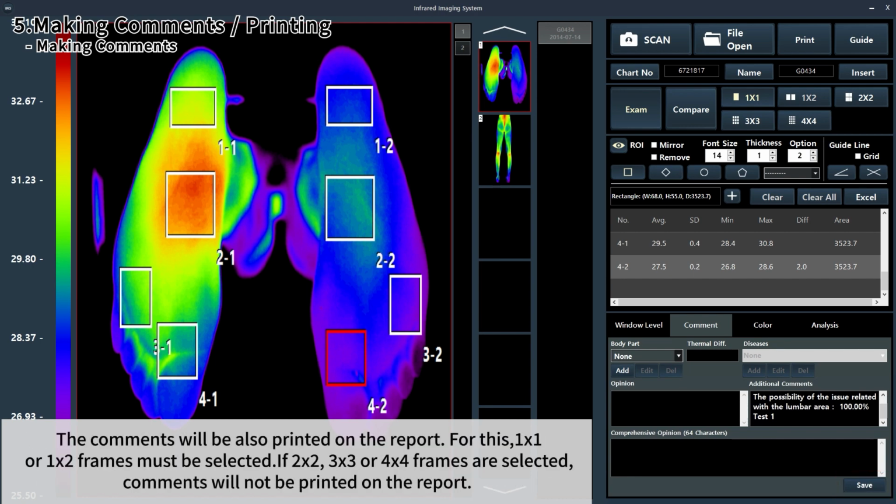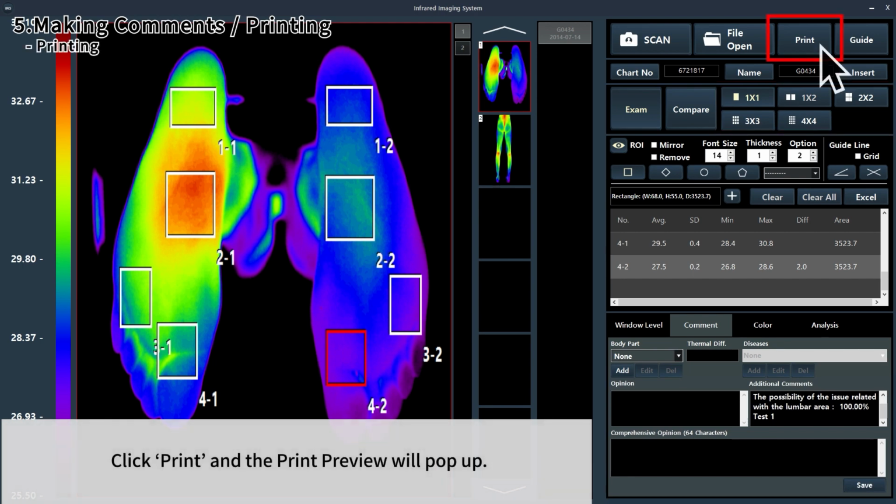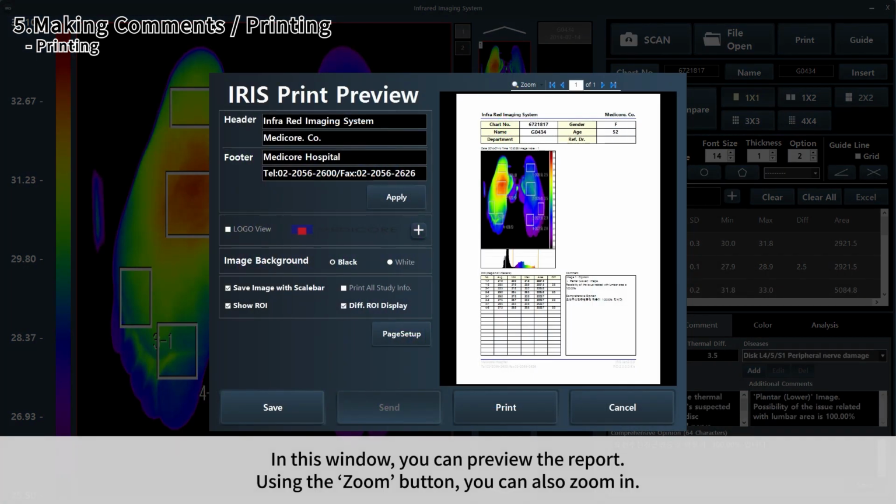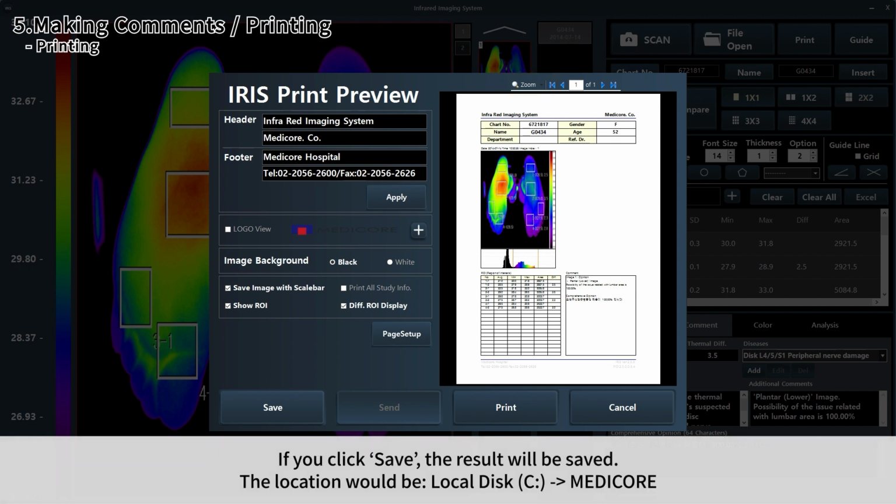The commands will be also printed on the report. For this, 1x1 or 1x2 frames must be selected. If 2x2, 3x3 or 4x4 frames are selected, commands will not be printed on the report. Click Print and the print preview will pop up. In this window, you can preview the report. Using the zoom button, you can also zoom in. If you click Save, the result will be saved. The location would be Local Disk C, Medicore.